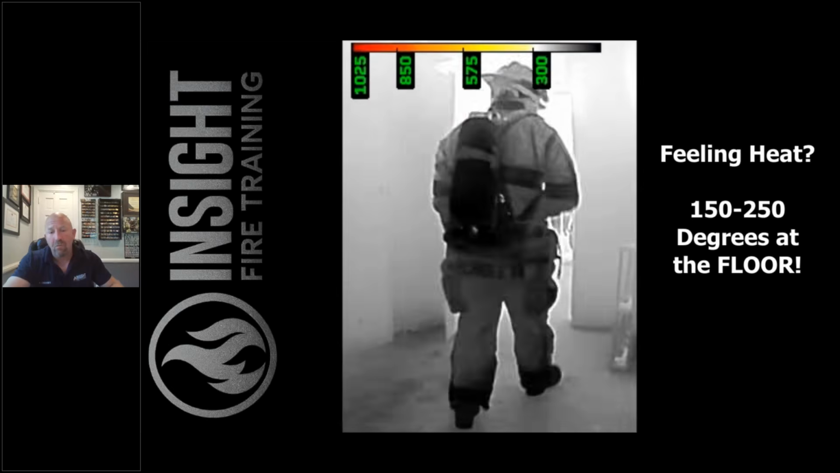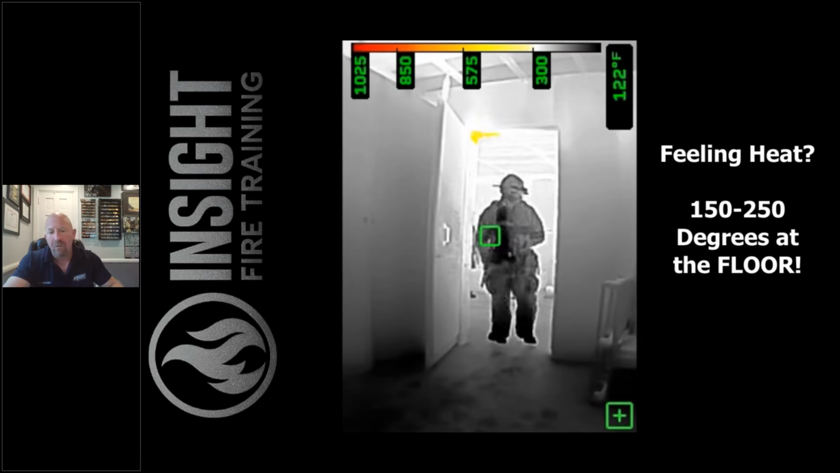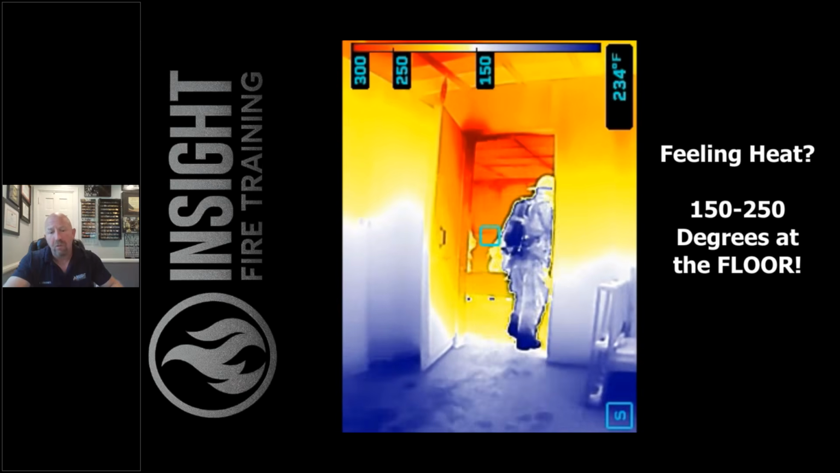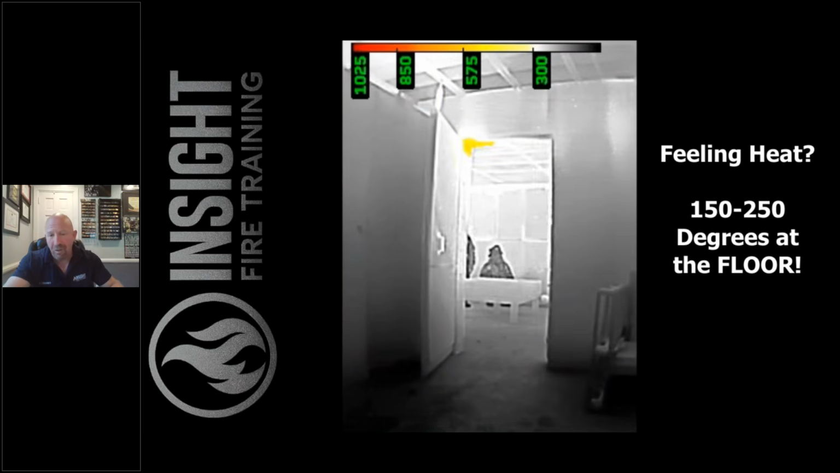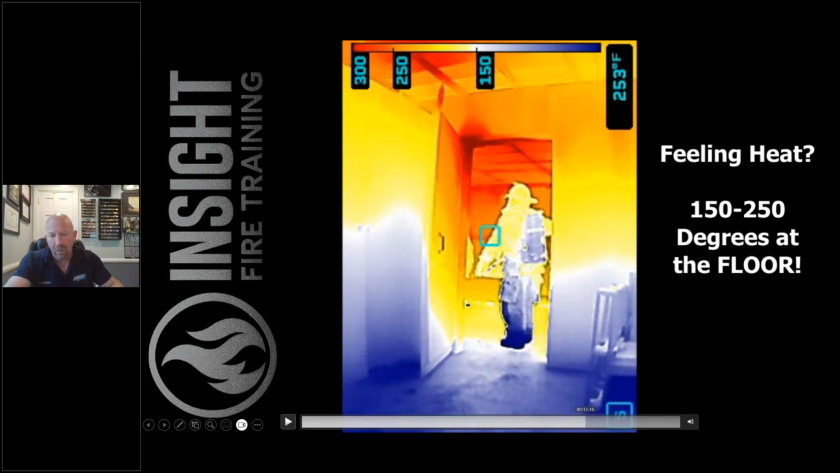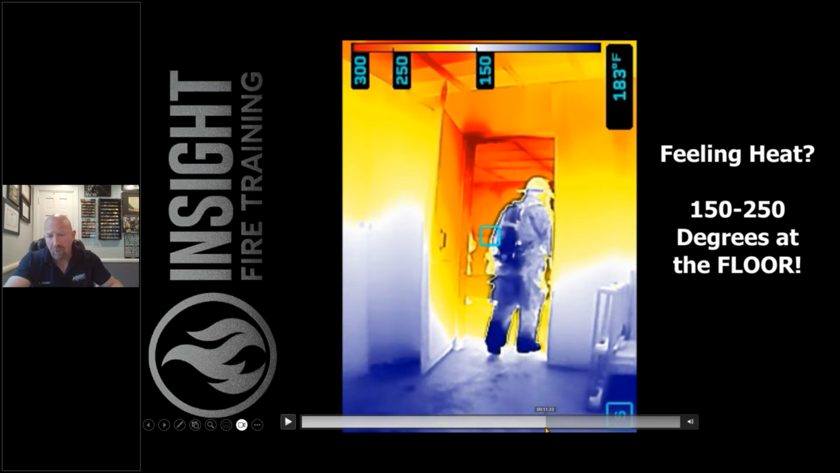Walking into the room, no big deal, right? You realize that's a full exhaust. Look at that. You think they're getting warm? If you're feeling heat and you're not seeing heat, you need to pay attention to your body. I want you to look at that again when I back this up. Look at where they're sitting. They're already saturated per the camera.